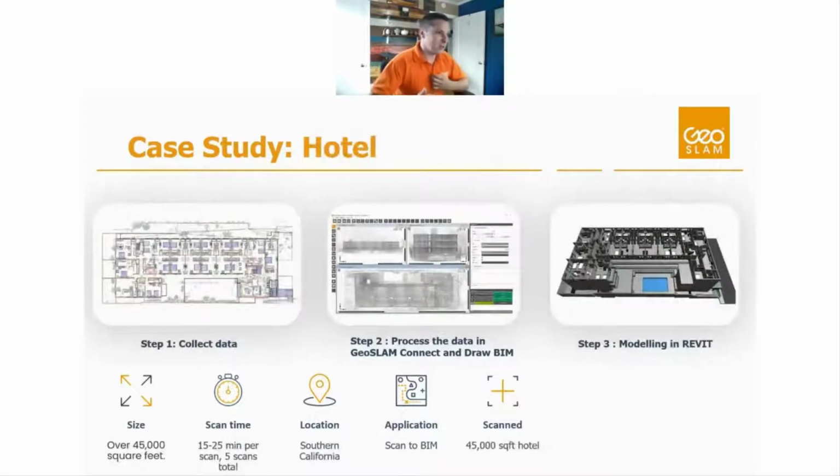This is another one that I did at a little bit larger scale, a 3-story hotel located in Southern California. This was 5 scans done with the Zeb Horizon, all registered to each other with our merge tool, and then run again through the Draw BIM package to prepare that data to go over to Revit. And again, I did use it to pull some walls and doors and windows and things like that to get the framework of the building, and then finished it up over on the Revit side.